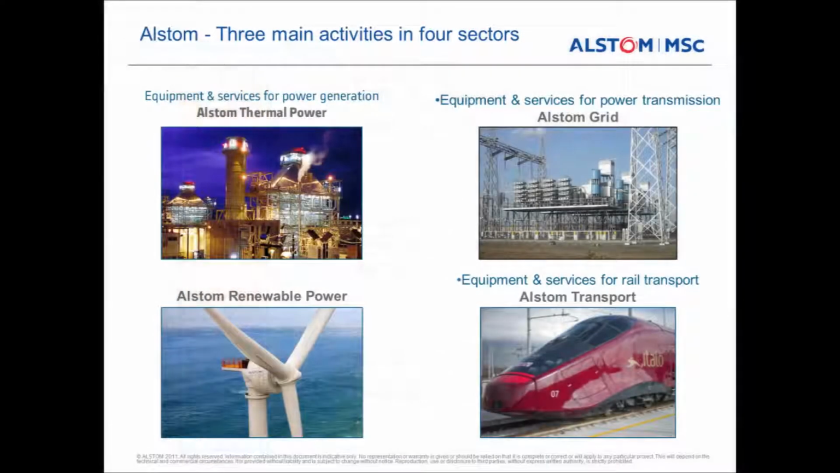Anyway, let's get started, guys. I just want to talk to you very briefly about us, just in case you're not so familiar with us. We're part of the Alstom group, and Alstom has three main activities that they carry out in 4 sectors. We're involved firstly in thermal power and renewable power, which is the part of the business, thermal power that is, that we belong to. And then Alstom Grid, which is equipment and services for power transmission.